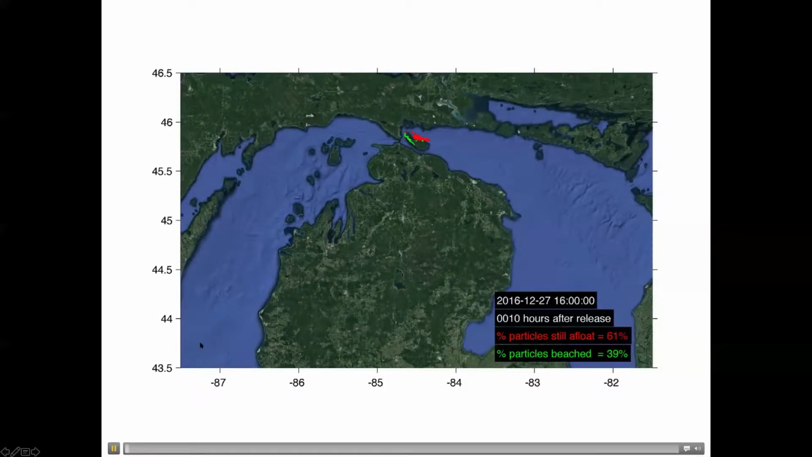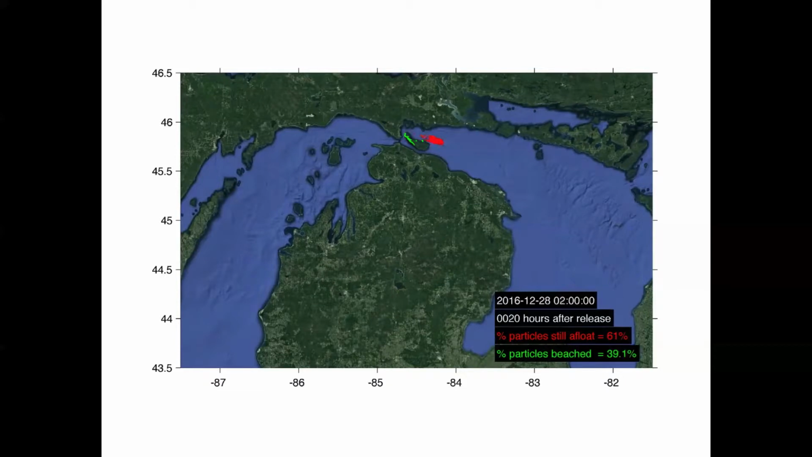So again, things moved very, very quickly. We are now 24 hours into the simulation. As you can see right now, there are 40% of the particles still afloat. 85% have now reached the beaches. We keep track of the latitude and longitude of each one of these particles, both as it travels across the water, as well as where it lands on the beach. And that's the basis for the environmental and all the other cost assessments.